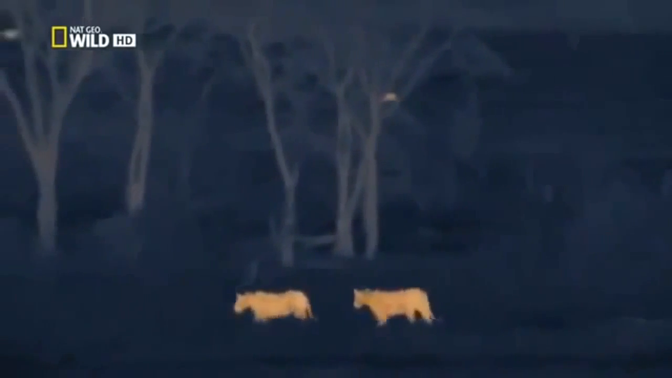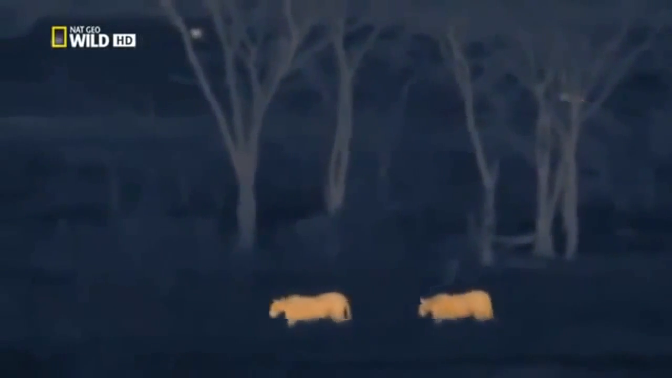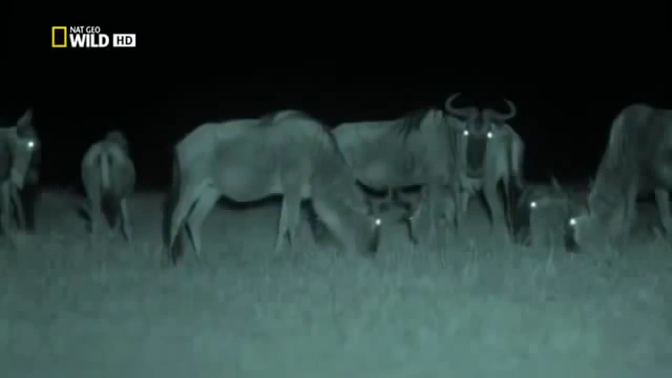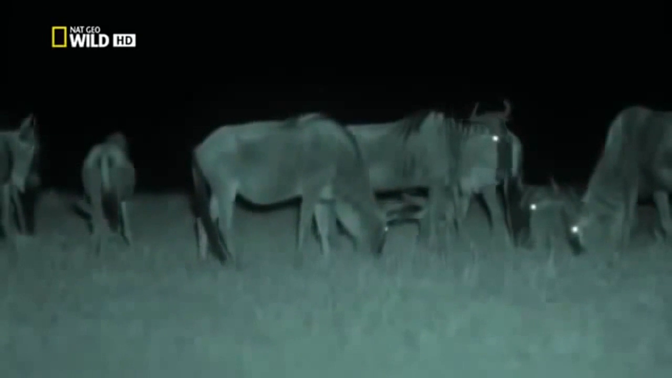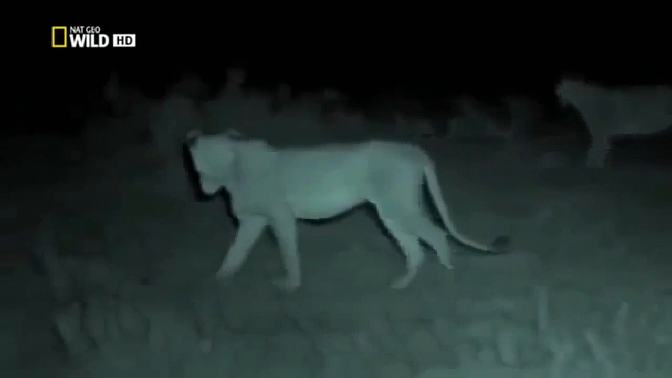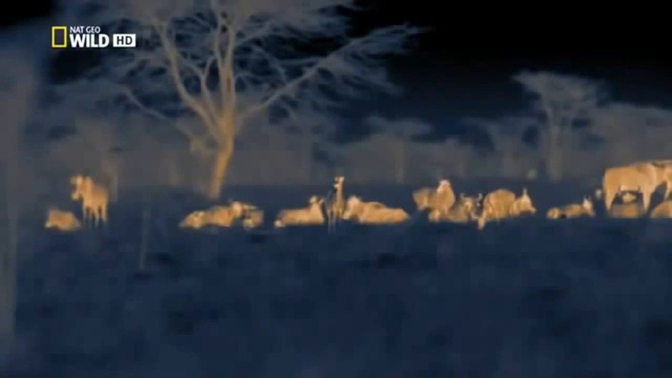The cloak of darkness lets the 2 hunters move into the open without being seen. They'll need to be quick. Soon, the rising moon will reveal the lions to their prey. Their senses are alert. The sound of grass being uprooted indicates grazing animals nearby. Scent on the breeze gives the lioness an idea of how many animals are there, and what kind. Wildebeest, impala, and topi are all potential meals.